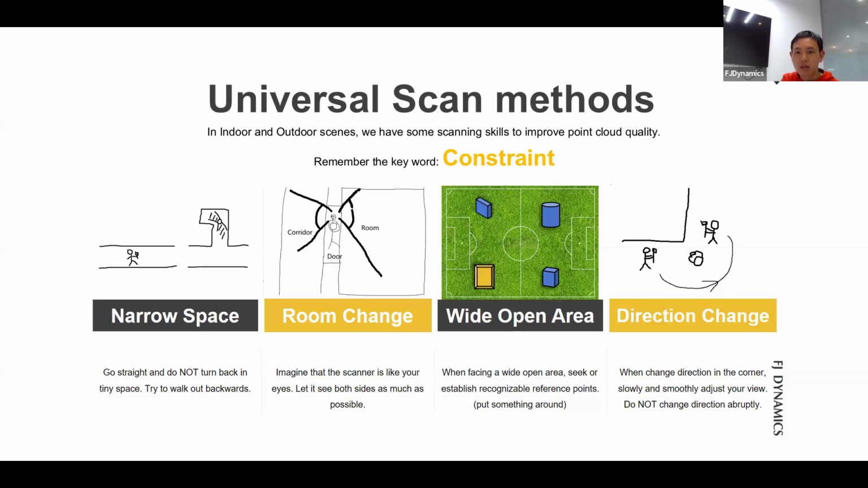This is not recommended. Please turn slowly and smoothly to avoid steering abruptly. You can aim your scanner head at the corner and slowly change your direction. This is really helpful. And lastly, I want to emphasize constraint again, please remember.